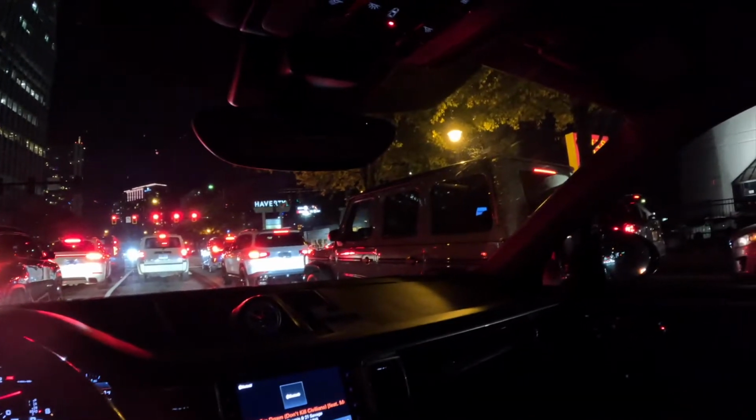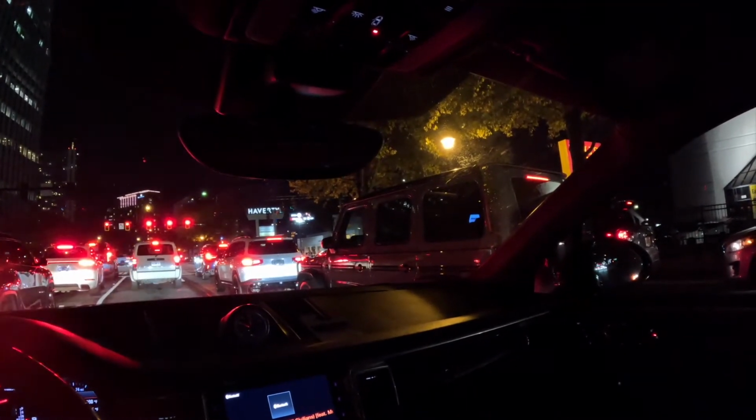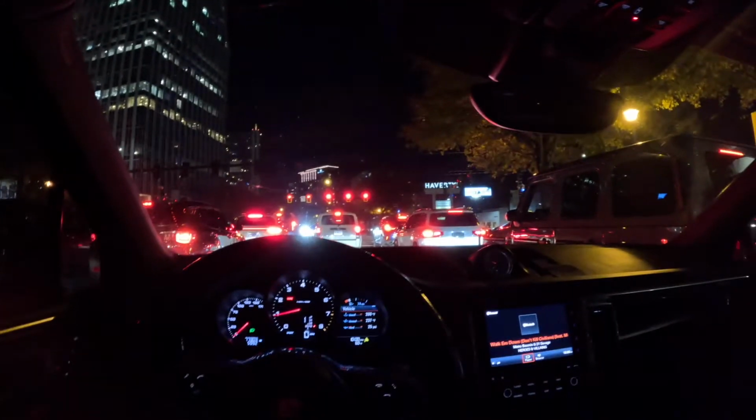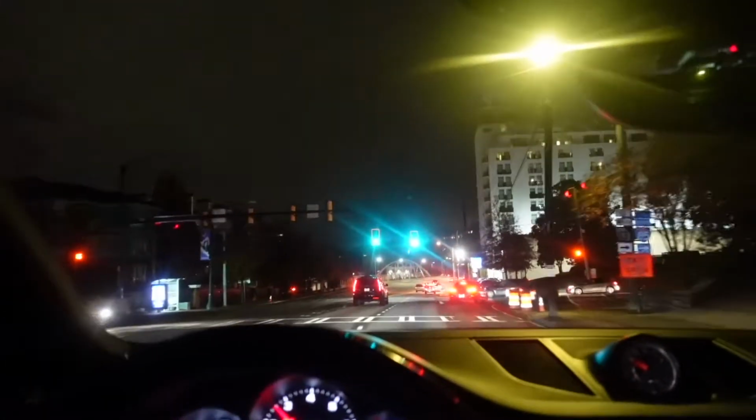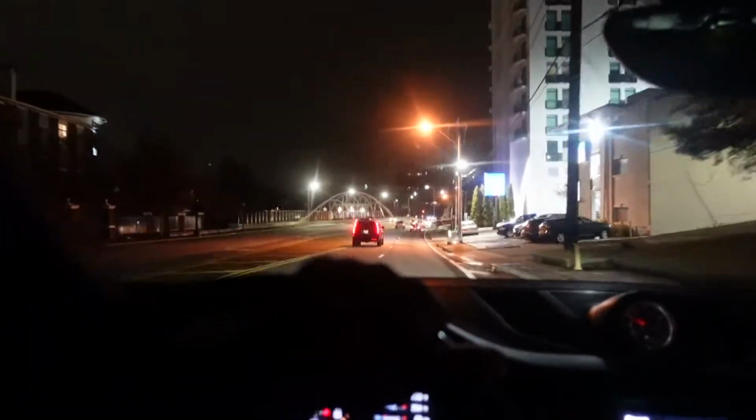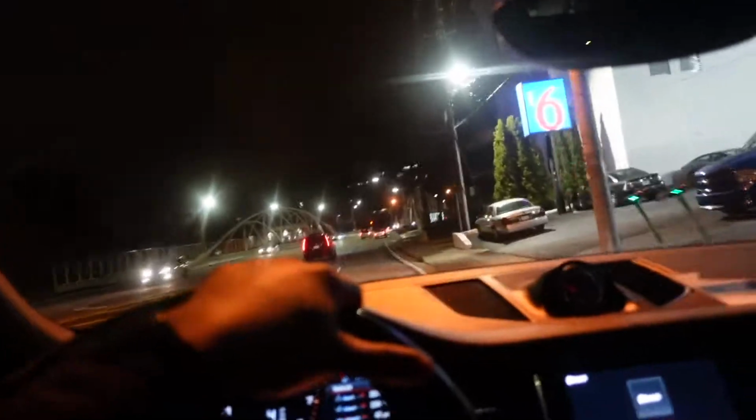G-Wagon, man, this color is nice. I like that color. They got another Porsche up there. Clean, clean. I like to see it. Okay, now I'm recording with the other camera because the other one, like I said, gets hot and whatnot. So yeah, it's hot.